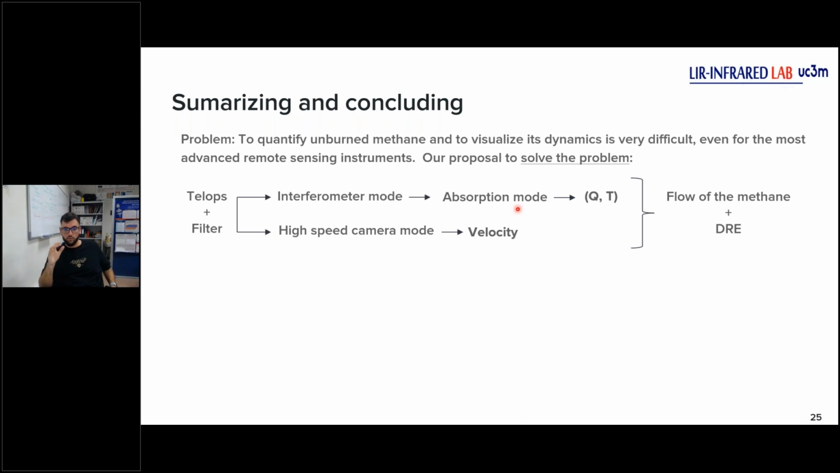Our proposal, like I explained, combines the Telops Hypercam Mass Plus filter, and we work in two modes: interferometer mode to get an absorption measurement, which combined gives us concentration and temperature, and high-speed camera mode to get the velocity. Combining the three values, we get the methane flux and then the destruction removal efficiency.